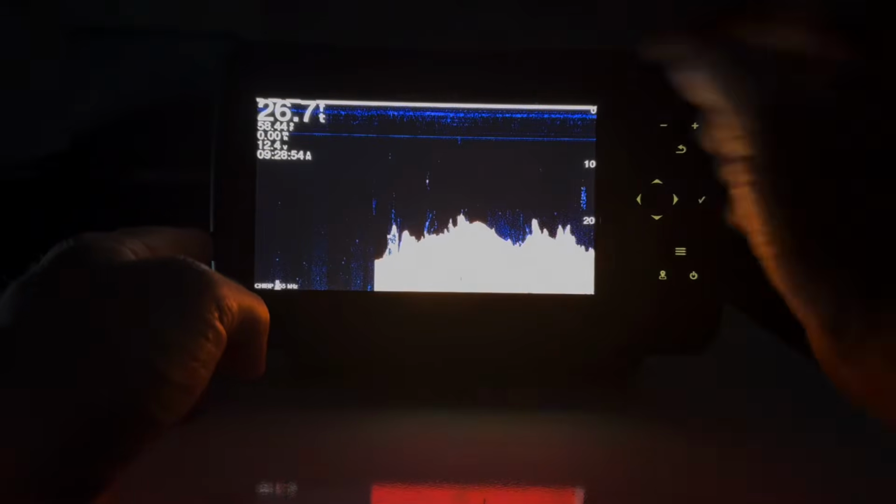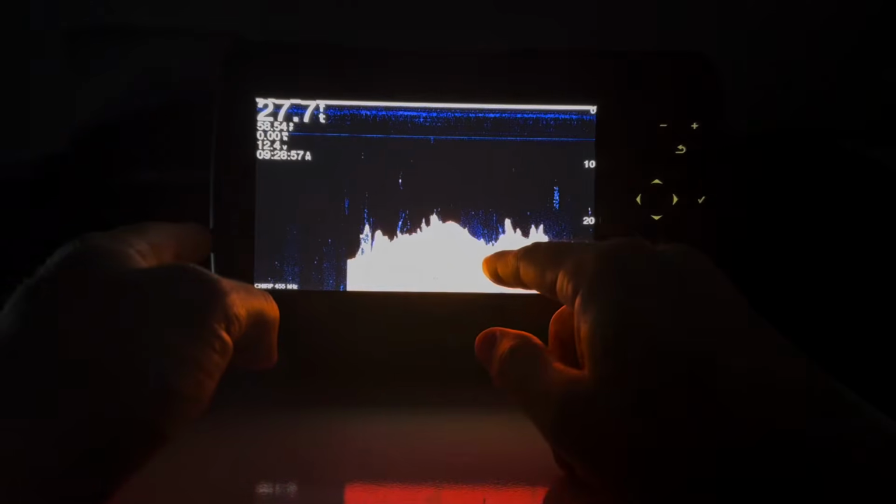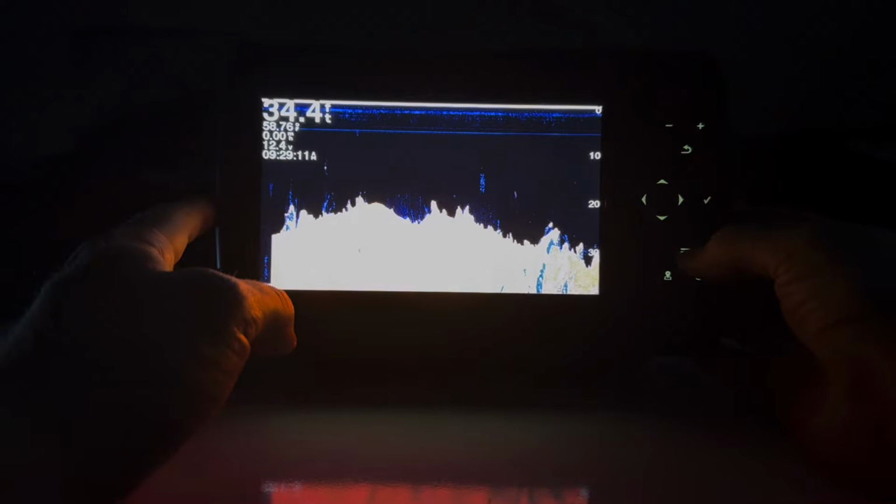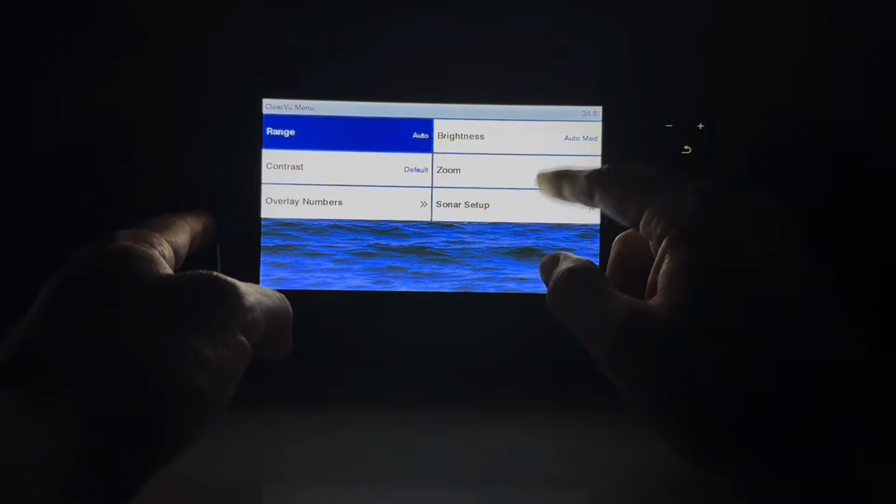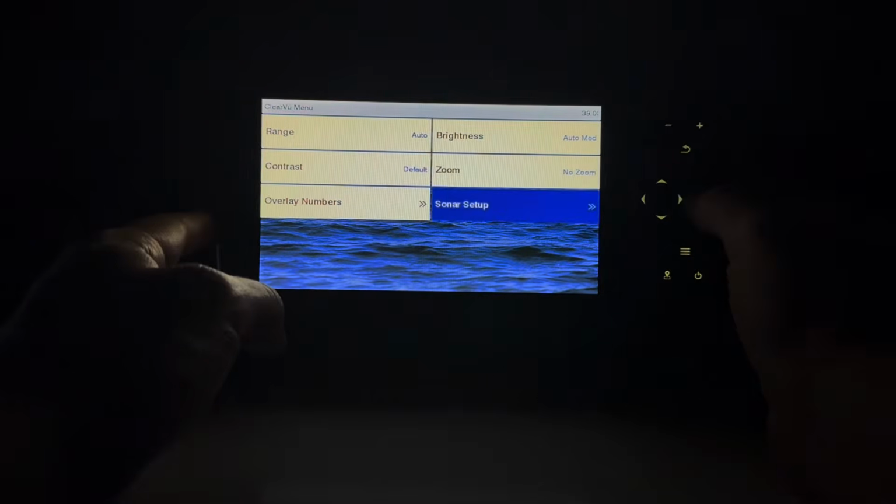ClearVü is a little bit more cleaned up version of the traditional, and now I can start seeing a little better idea of what's going on underneath here. So this is obviously grass, and this is some sort of sand hill or something of that nature. I get a better understanding of what's going on down there with this version as well. Again, I click this three-line button, and I can change all the different settings that come with this: contrast, brightness, zoom, sonar setup, overlay numbers.